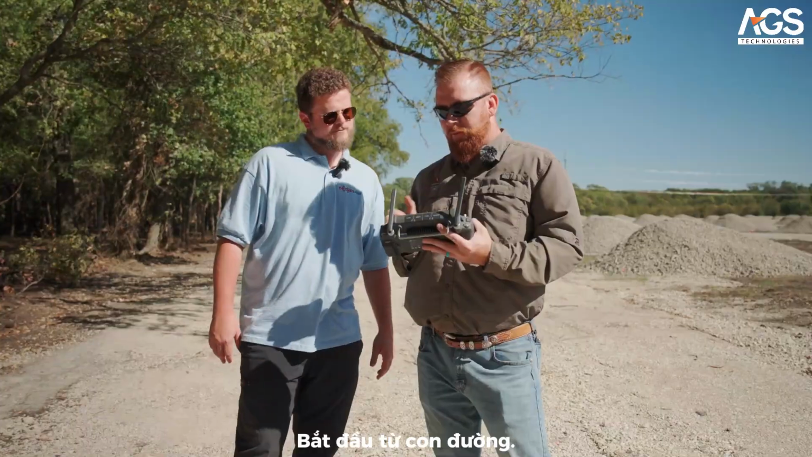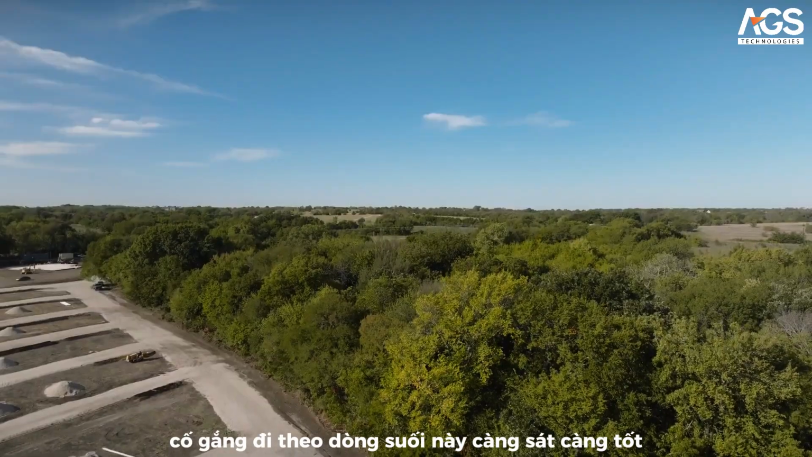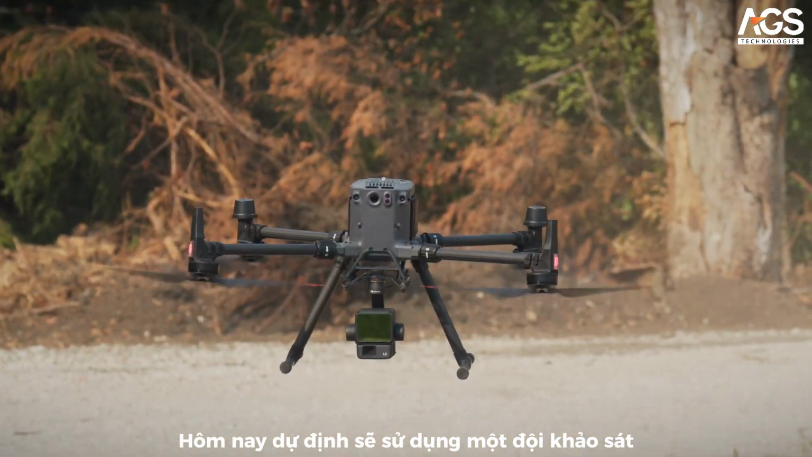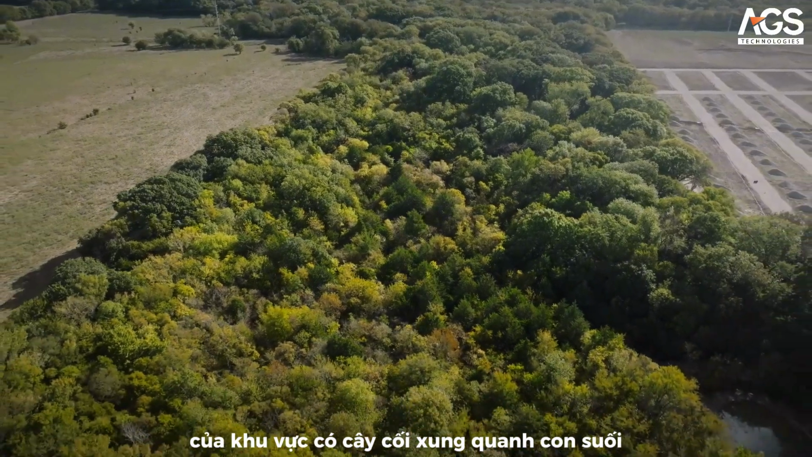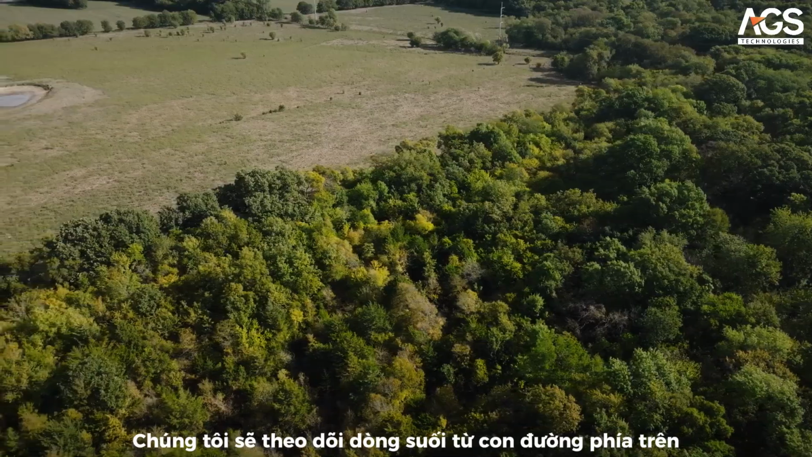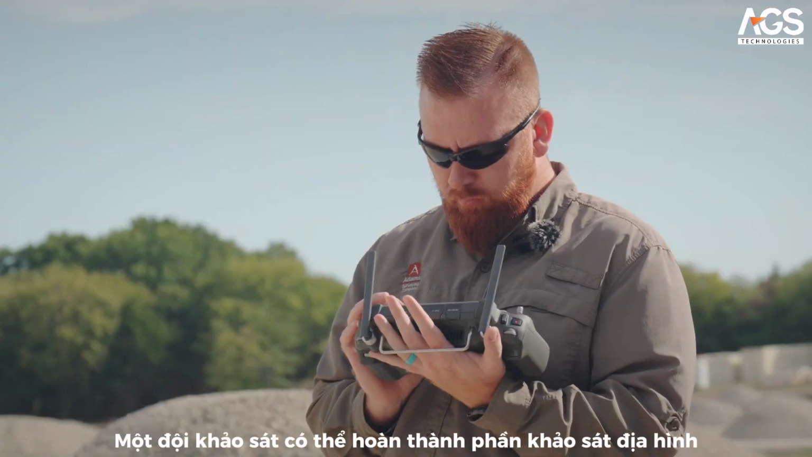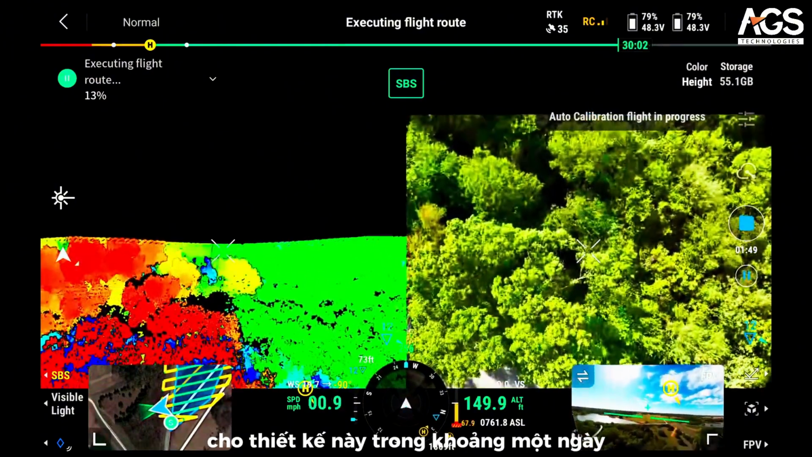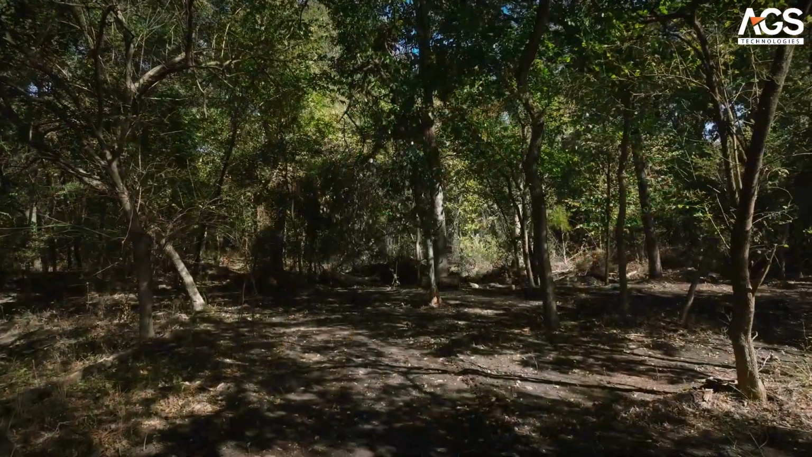So we're going to take it from the road. We're going to take this all the way down, getting this entire tree line here, trying to follow that creek as best we can. For today, we're looking at about one crew. They're going to cover roughly 60 acres of vegetated creek area. We're going to follow the creek all the way from up where the road is, traveling north around the bend of the property. One crew should be able to handle this in about a day for the design topo portion of this. We will run a few cross-section lines through here manually to verify all the data.